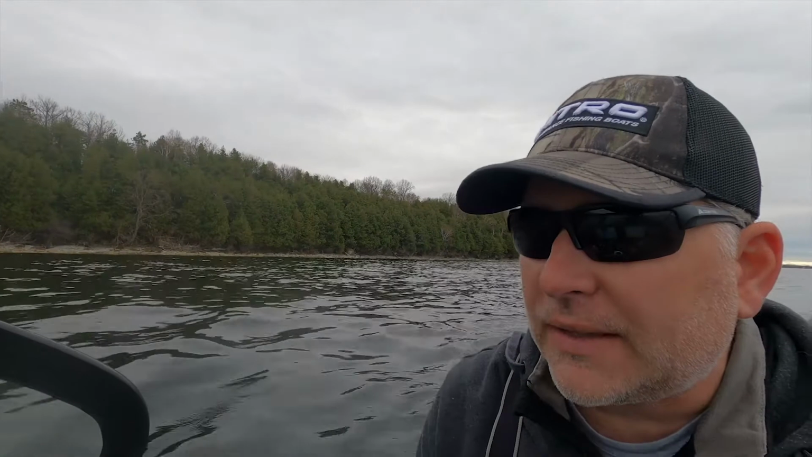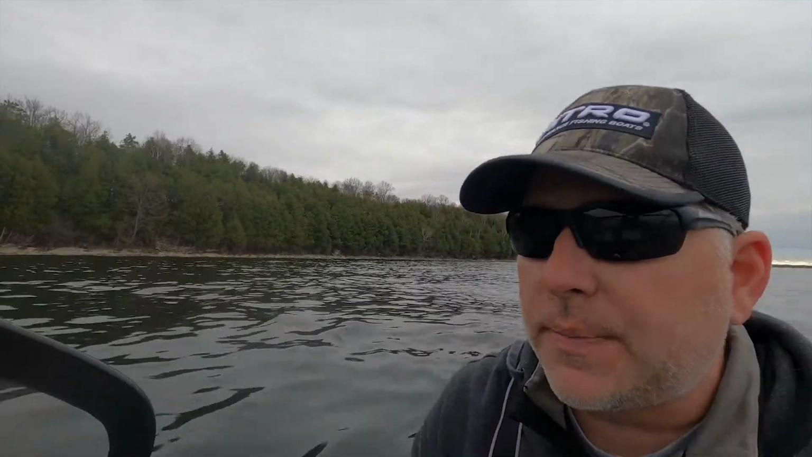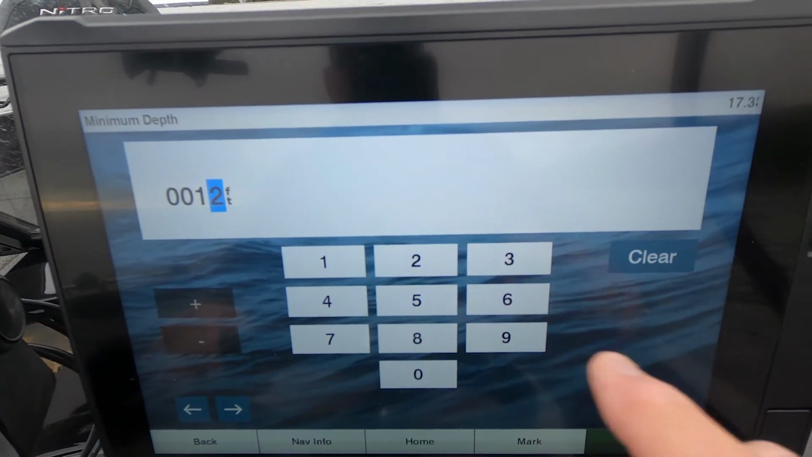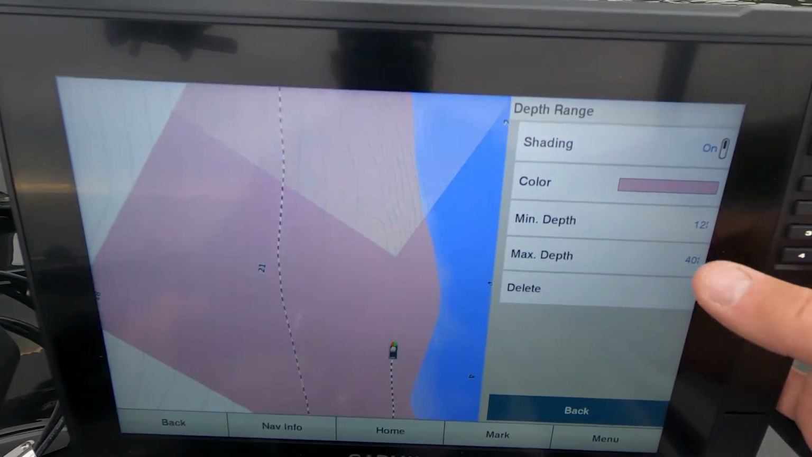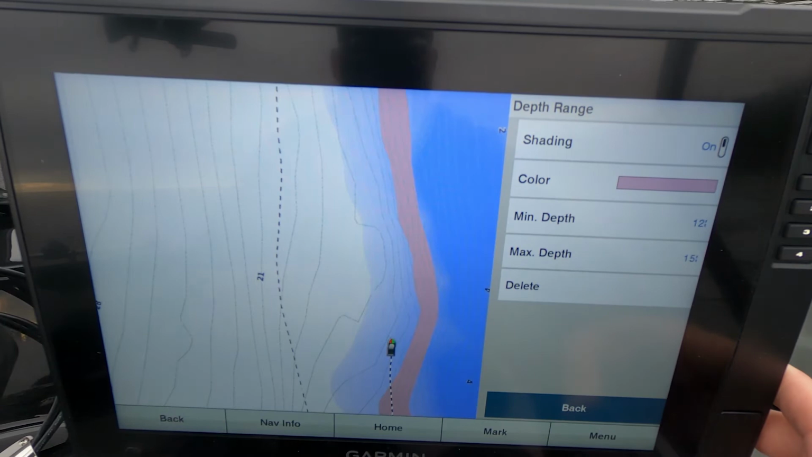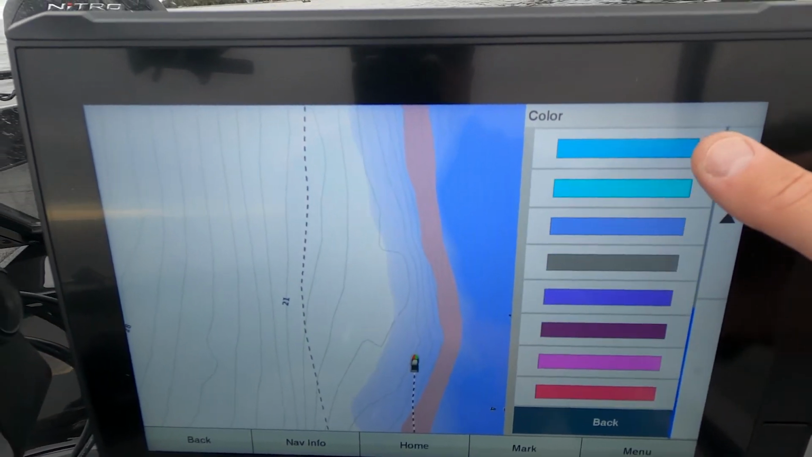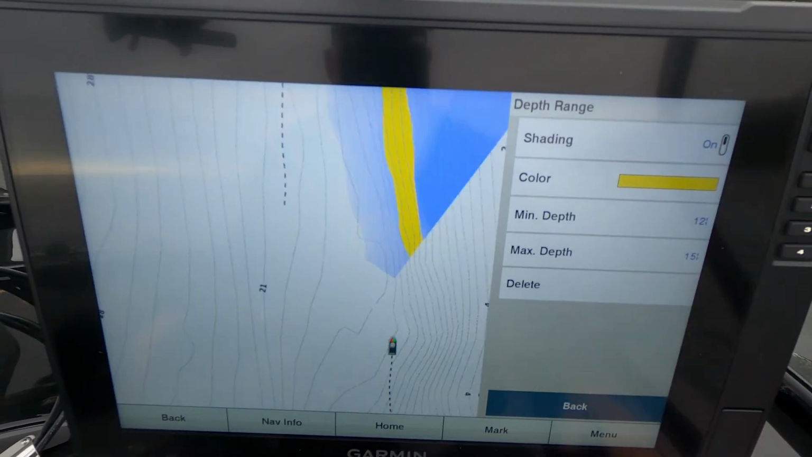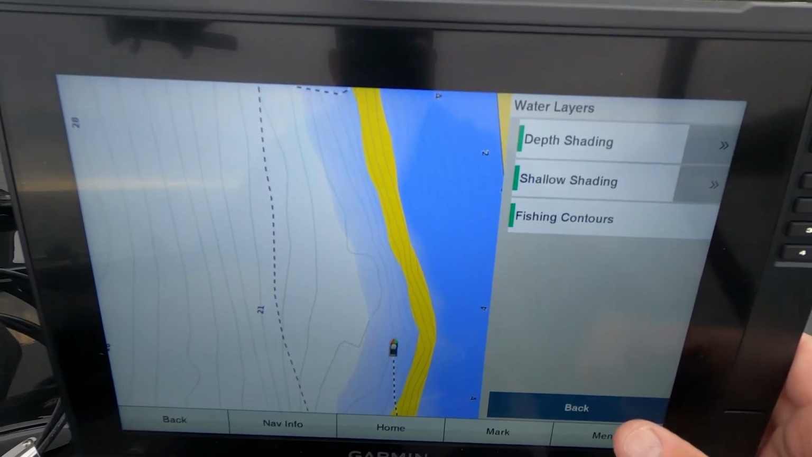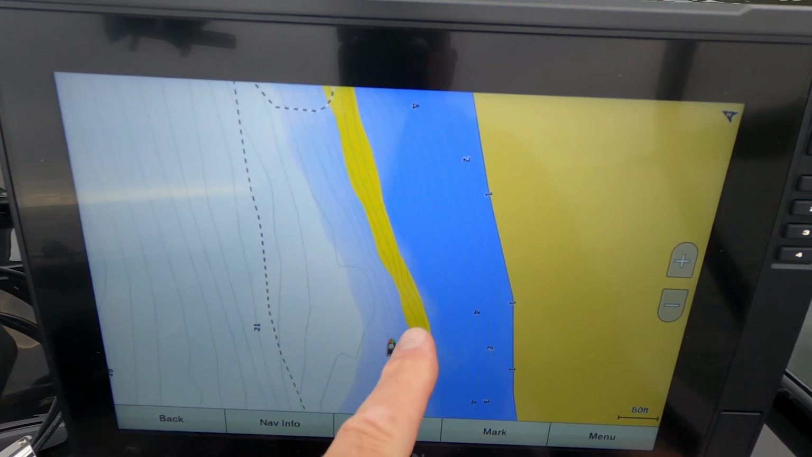Now up here in Door County, that 10 to 15 foot range, especially when trolling walleyes after dark in the spring, is a great spot to keep your boat. So let's put the minimum depth at, let's just say 12 to be real specific. We'll go done. And then the maximum depth, let's go 15, done. And then let's put the color at something that's a little easier to read. Let's go down, let's pick this yellow one here. Makes it pop out pretty good for you. And then we'll go back, menu. And now you can see that 12 to 15 foot range here is highlighted in yellow.